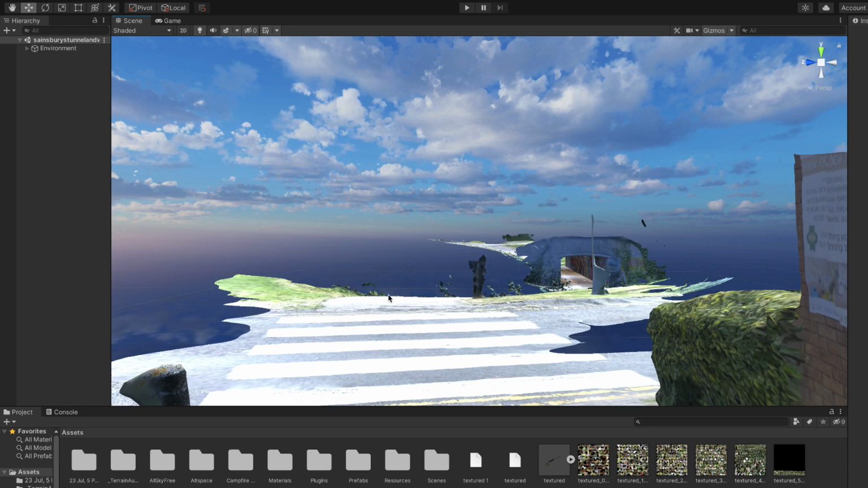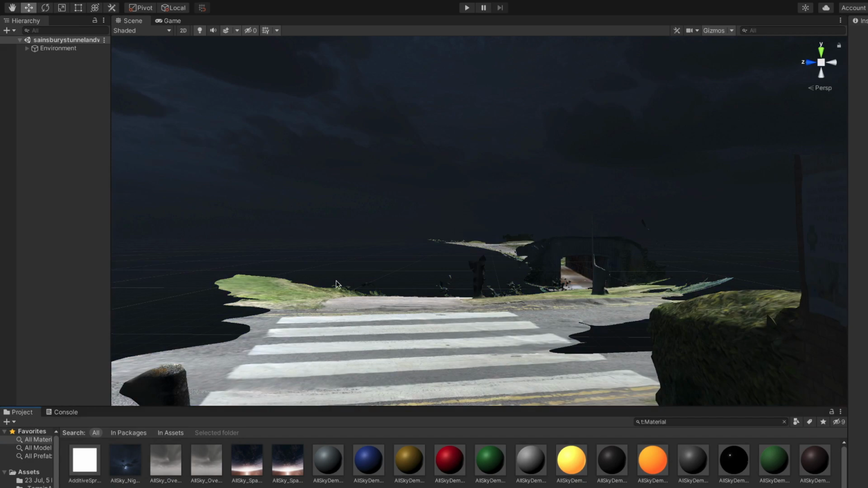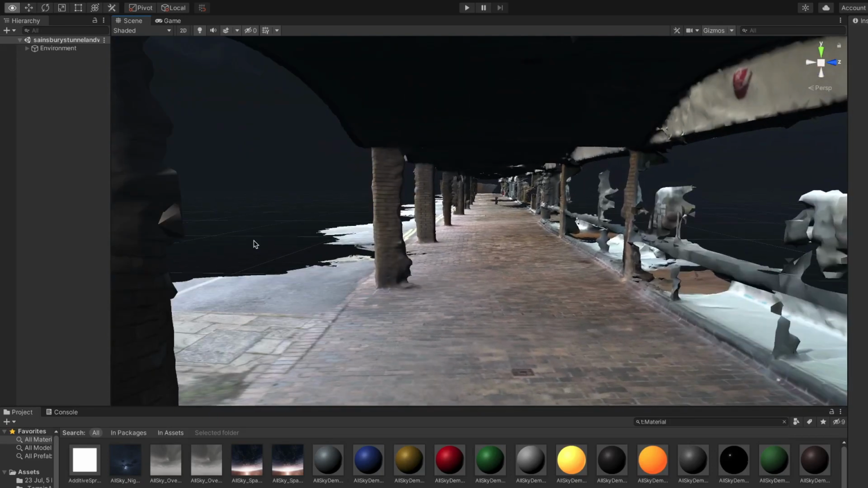And then I can go to the skies and textures, change the skybox, and make some of the areas darker as well.